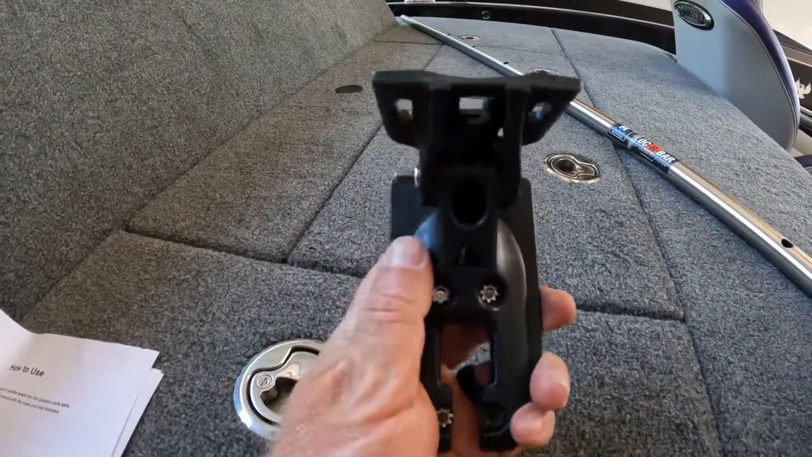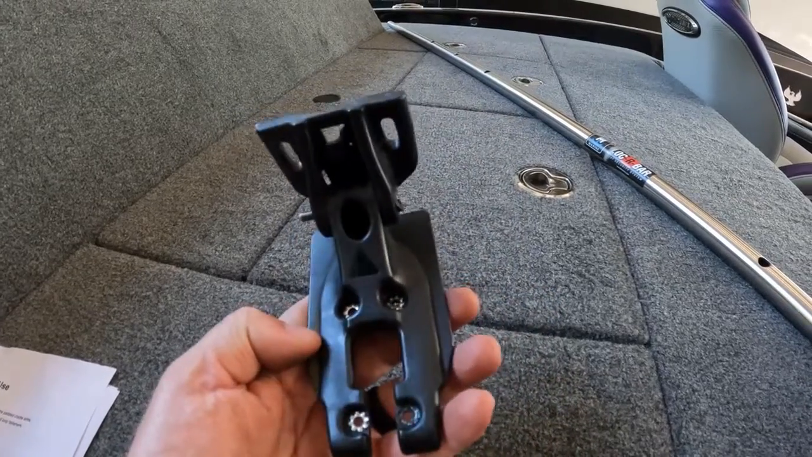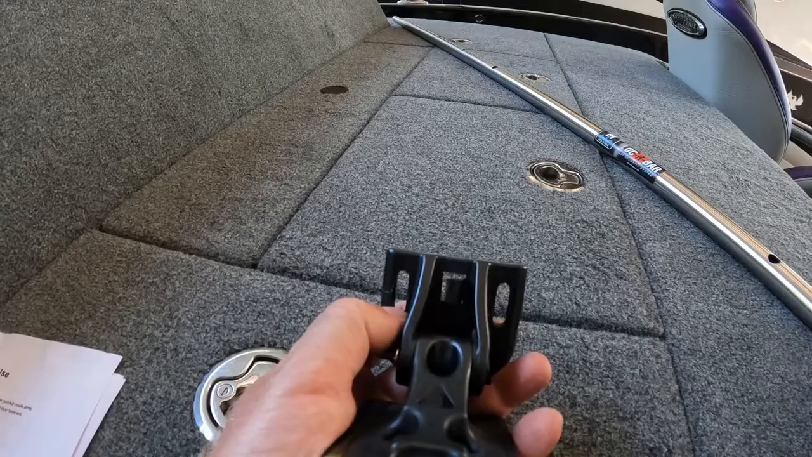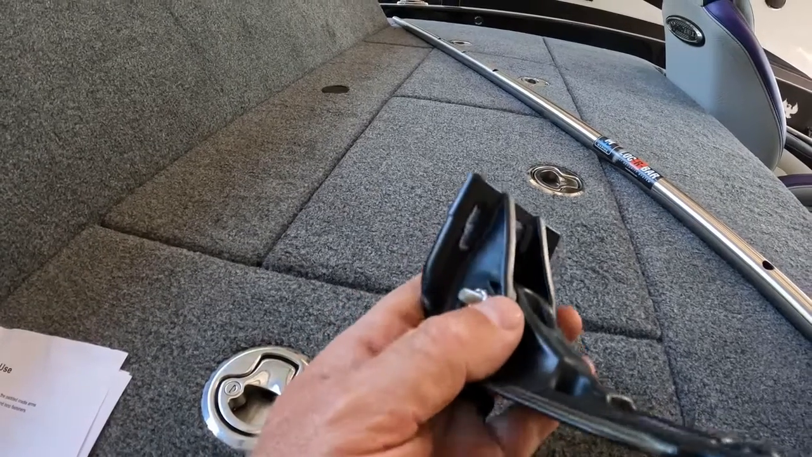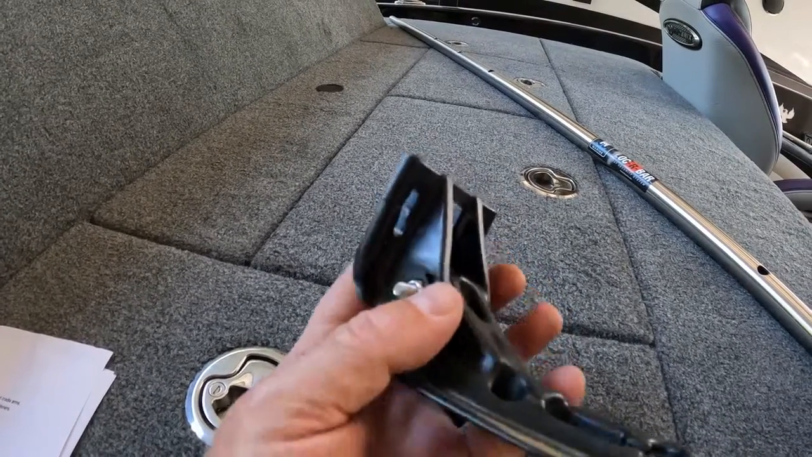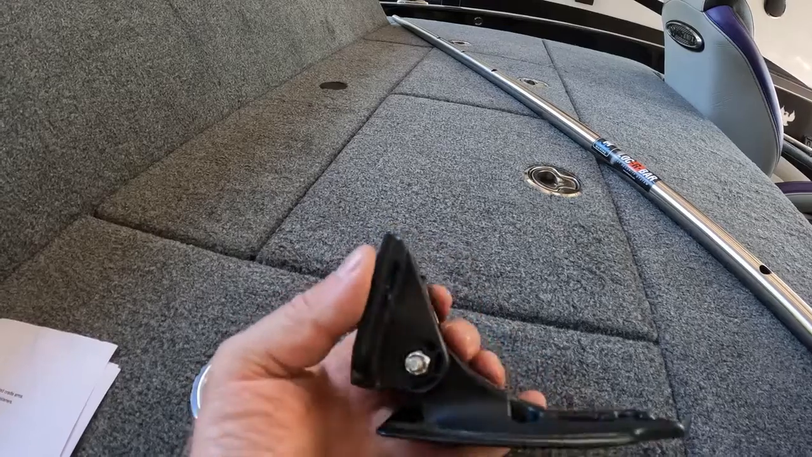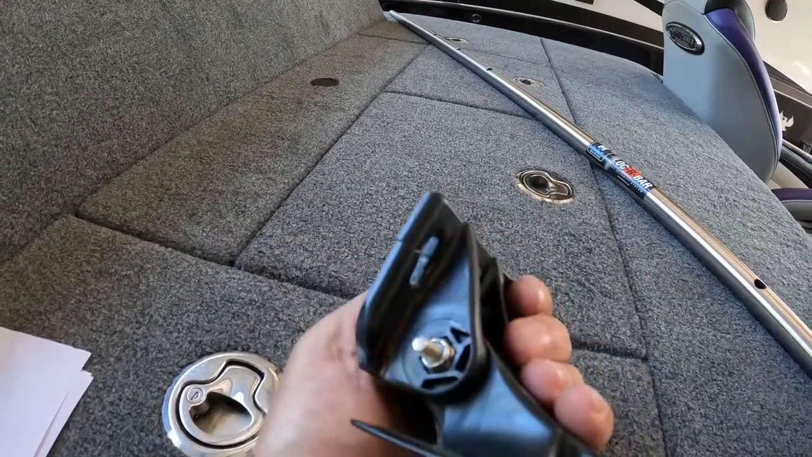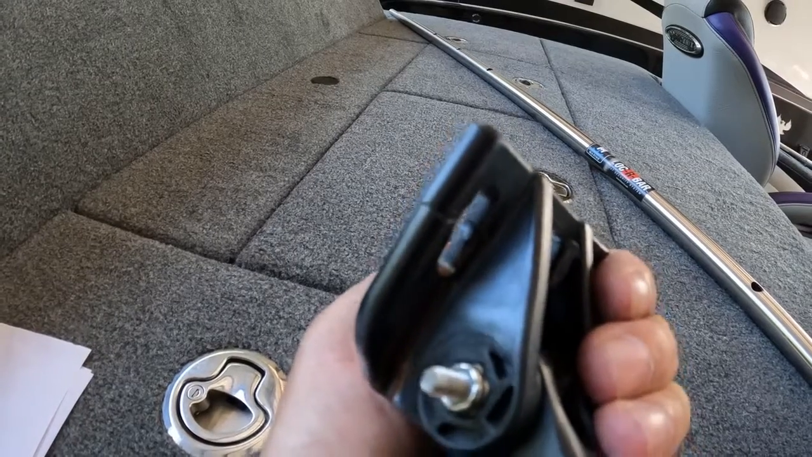I'm not sure if y'all can see that, but there is a nice crack in it right here. So this is the part that mounts to your transom, and again, doing this one-handed, I'm not sure if you can see that crack, but it's pretty evident right there.